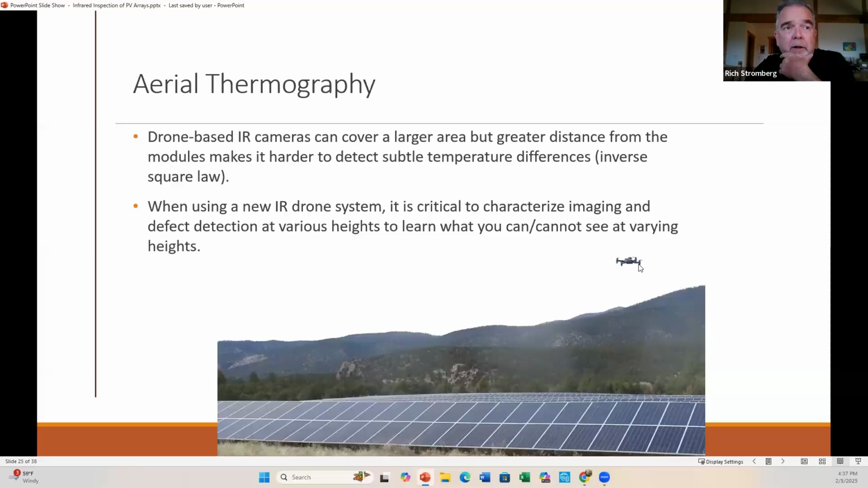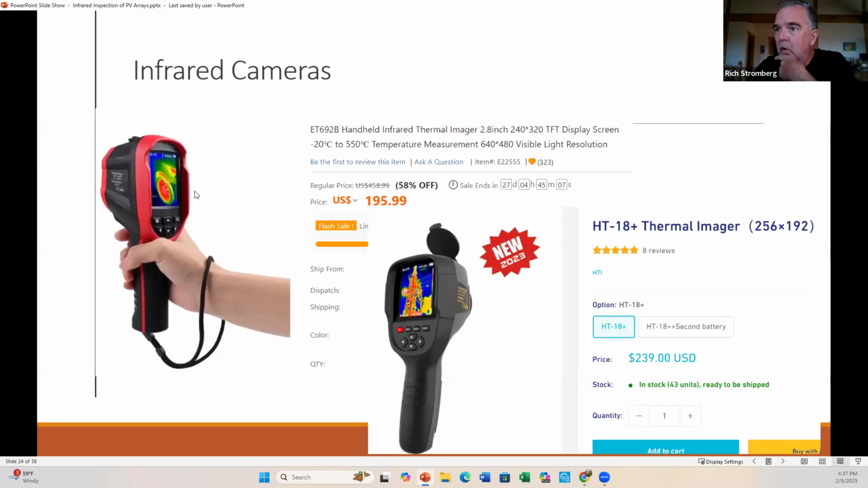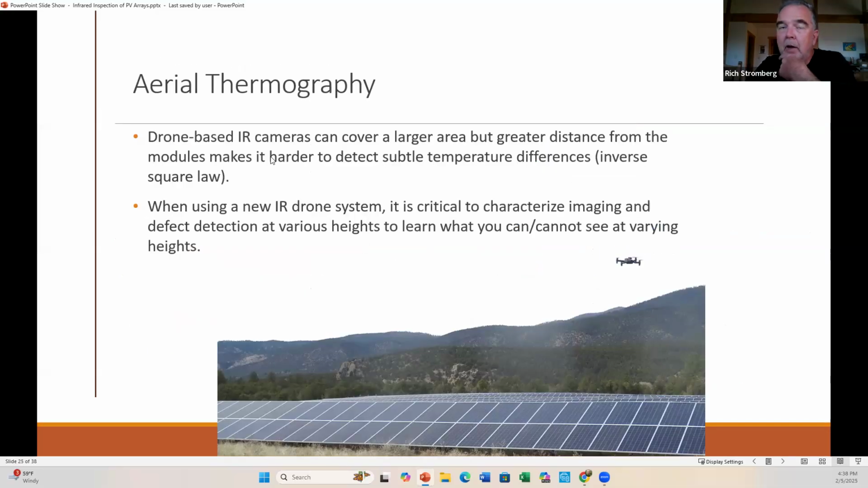So this is a drone I have. This particular camera on this drone is several years old. It's only 160 by 120 pixels, so not even as good as this, and not quite as good as this camera here. There are newer ones that are 640 by 480 pixels. And so the higher you are above an array, the farther from the light source, and that includes an infrared light source, it's harder to detect. But with the 640 by 480 sensor on the $6,000, $7,000 drones, you can detect these issues from farther away.